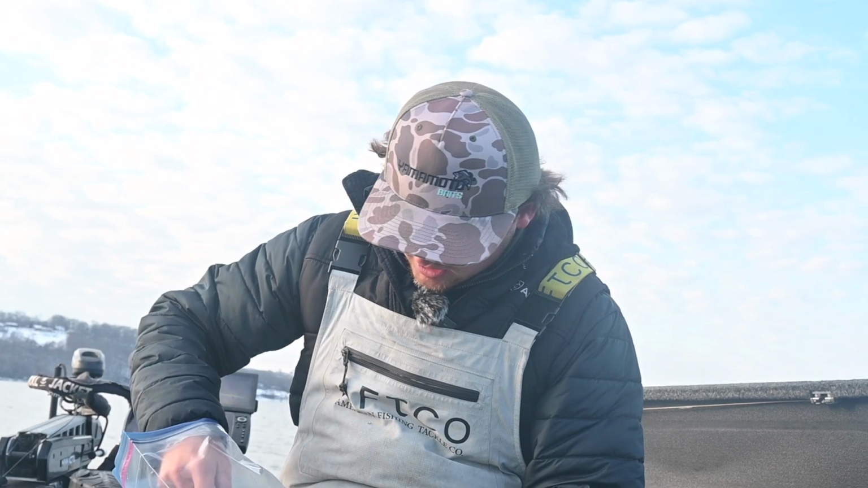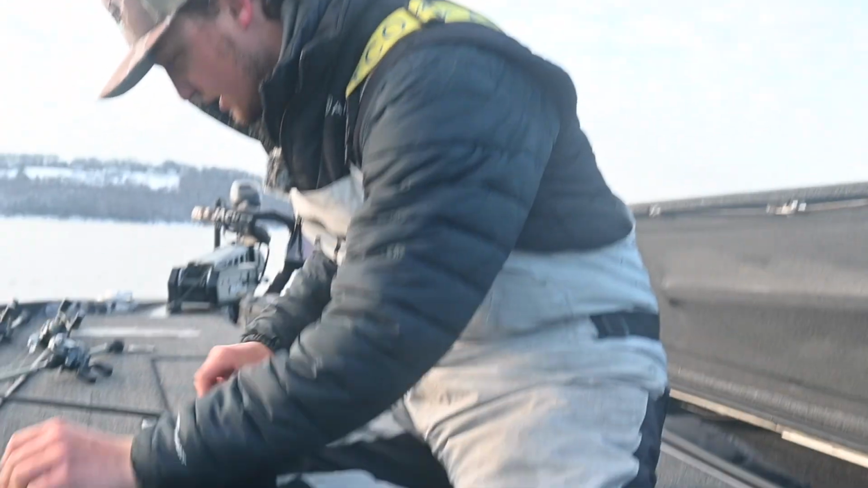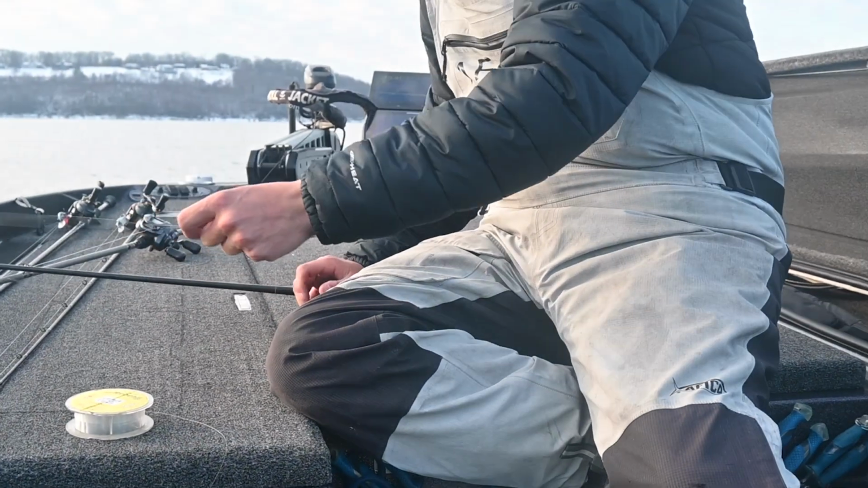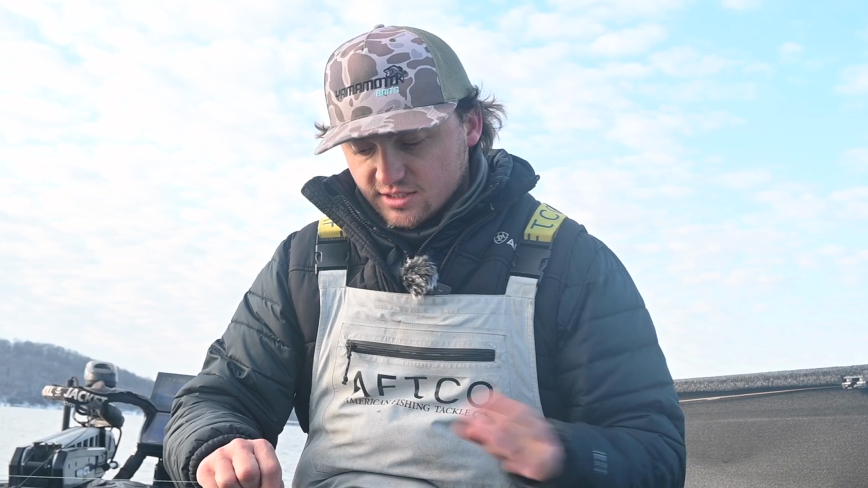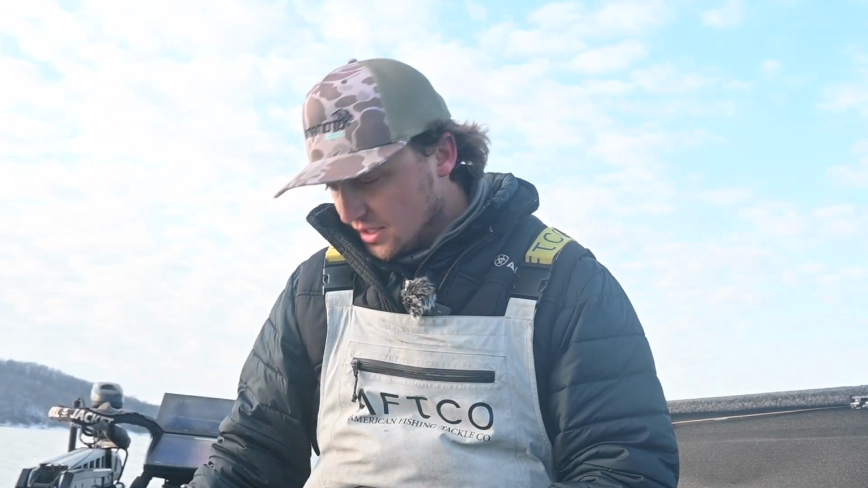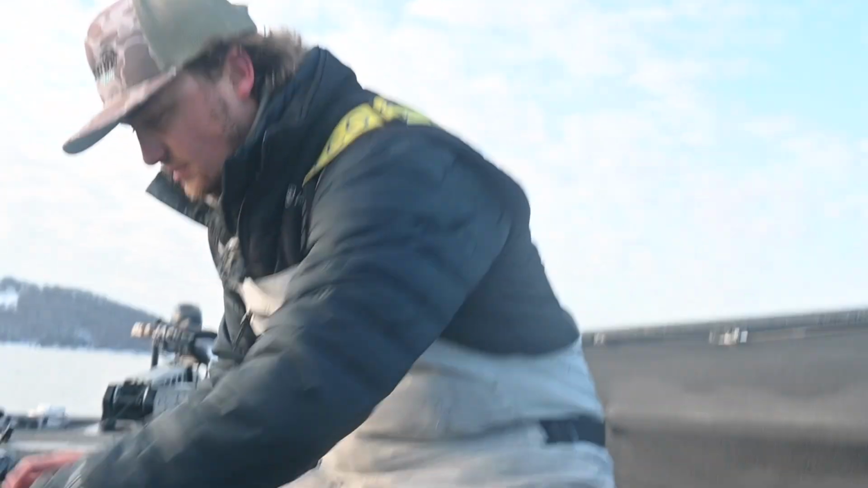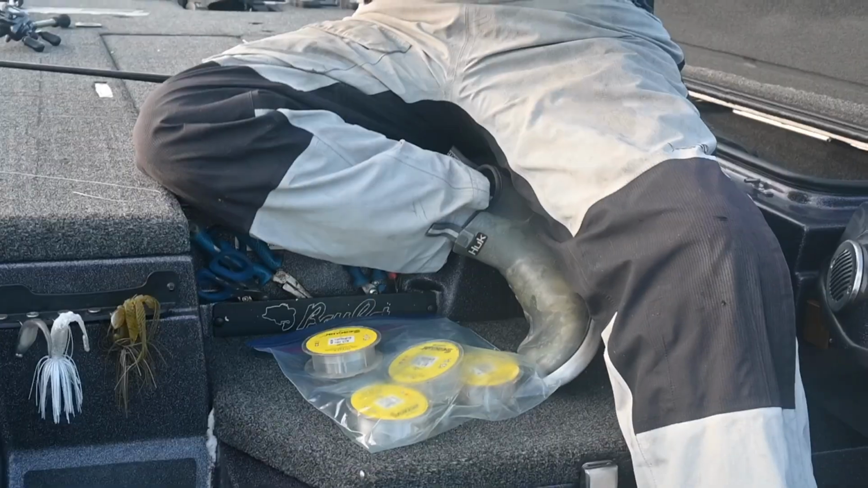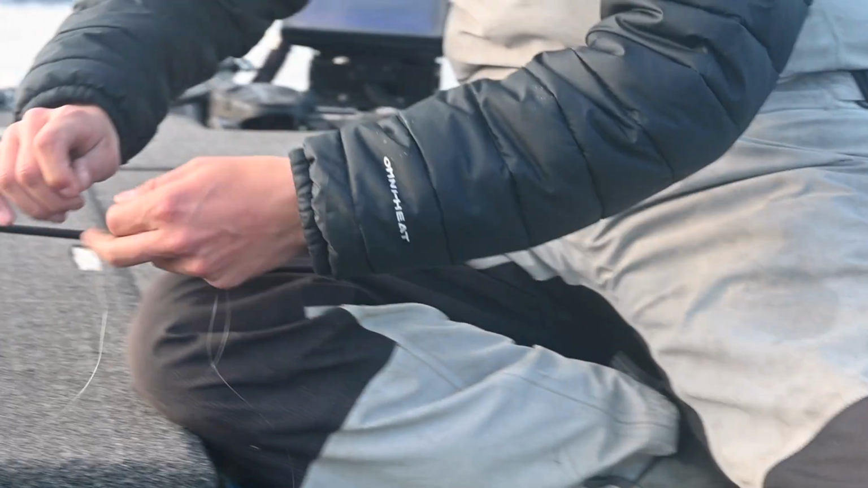Now that we're at Table Rock and we're fishing a little bit deeper, I'm going to switch up to a 6 pound leader, and what that does is it makes the line diameter a lot smaller, which in turn will make your bait fall a lot faster. So we're gonna put some 6 pound on here and try that so we can get down to these fish and be a little bit more efficient.